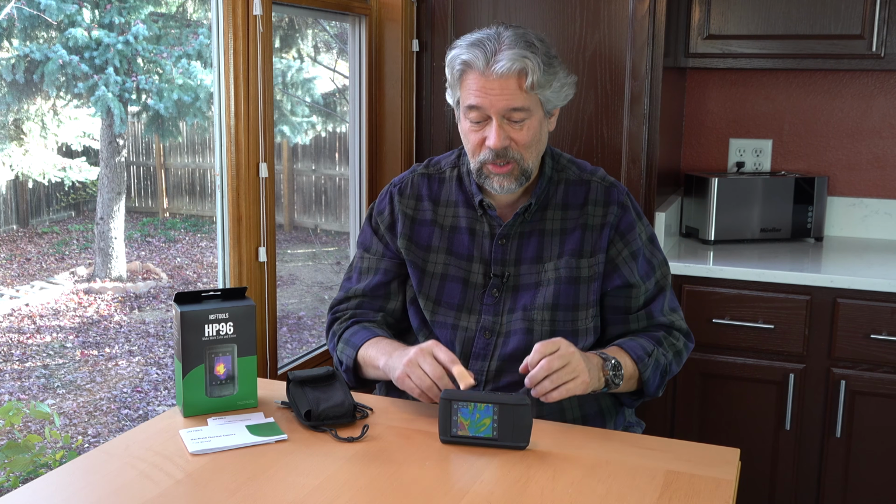And there's a lot of IR systems out there that are like a gun with a tiny, tiny screen. Not a fan of those. This, by having this much larger screen, becomes far easier to use. So if you're at all interested in thermal imagery for whatever application, whether it's industrial or commercial or personal, then this is definitely a great option, and it's really fun. Definitely one to check out.